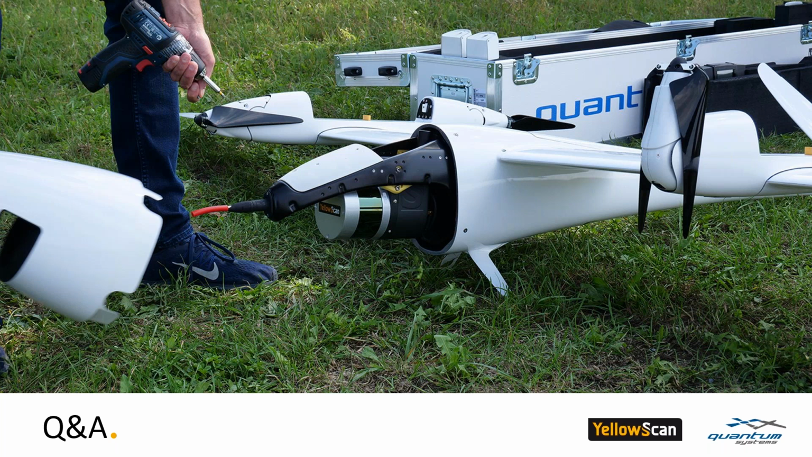And what we see is an overall absolute accuracy just better than 10 centimeters, so something around 5 to 10 centimeters. But the relative accuracy is much higher. I would say the relative accuracy of the point cloud is closer to 4 or 5 centimeters than it is to 10 centimeters.